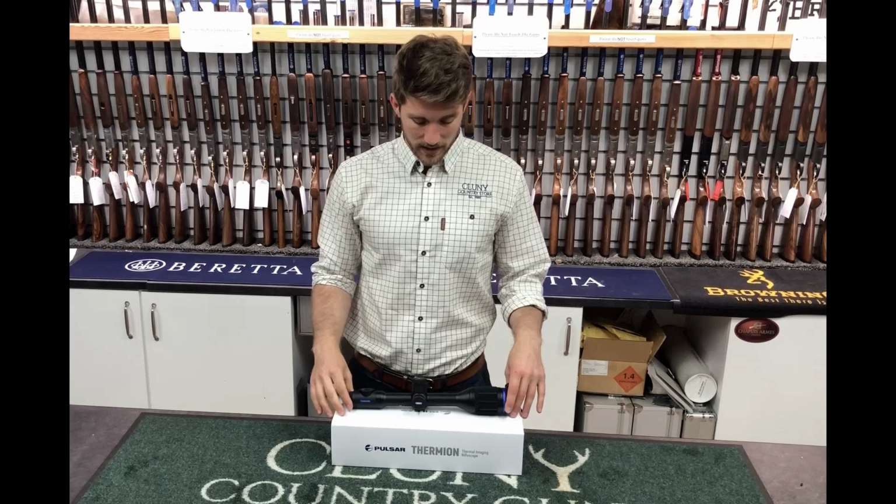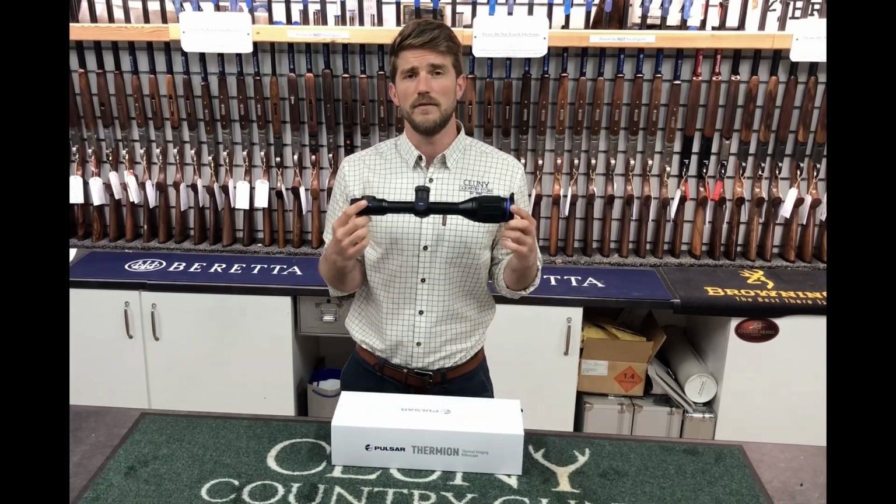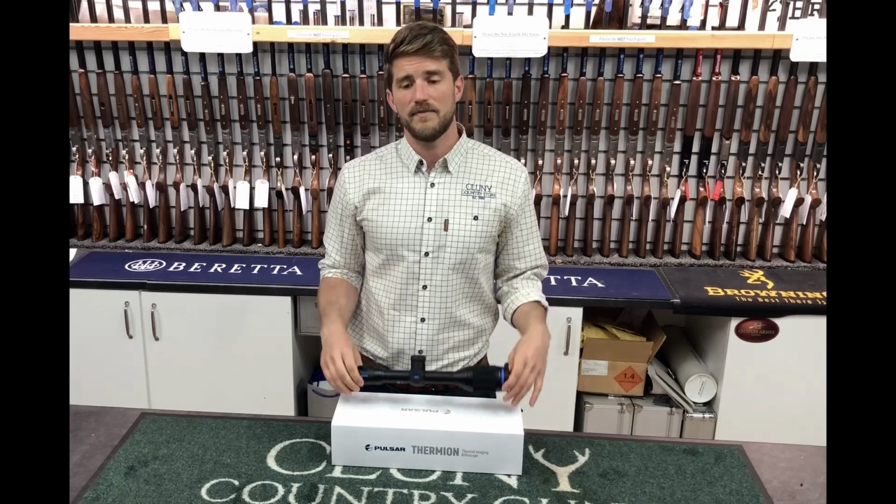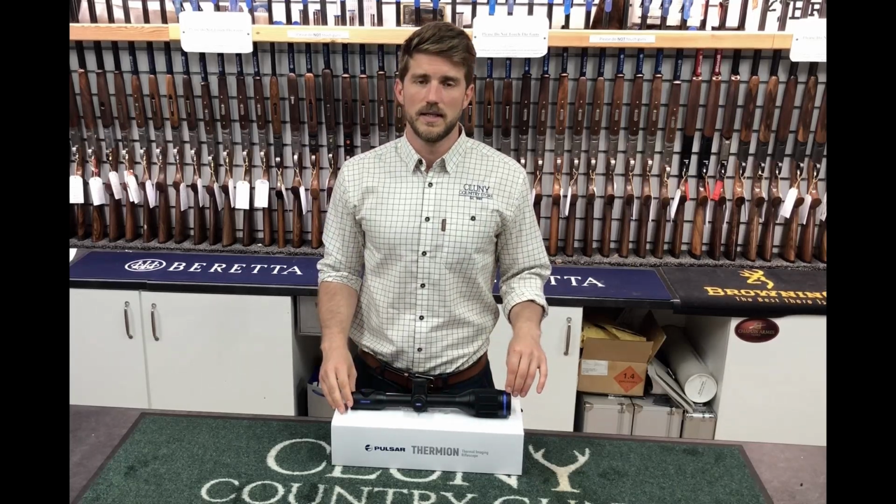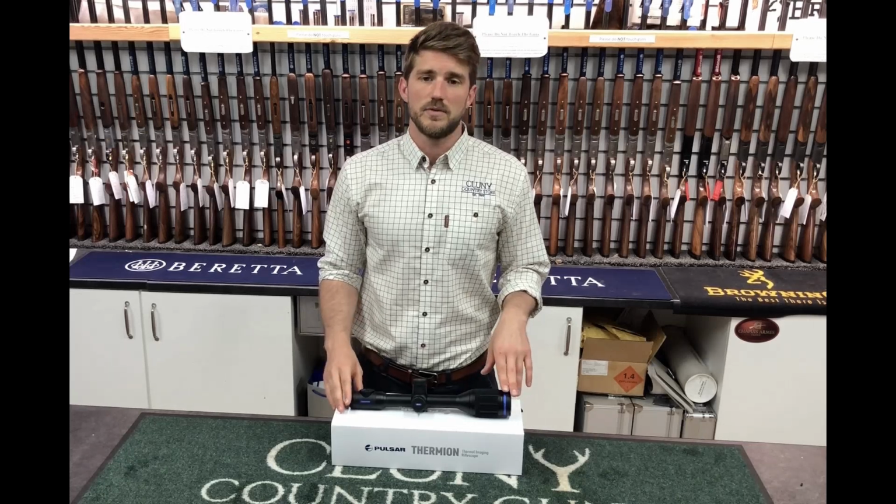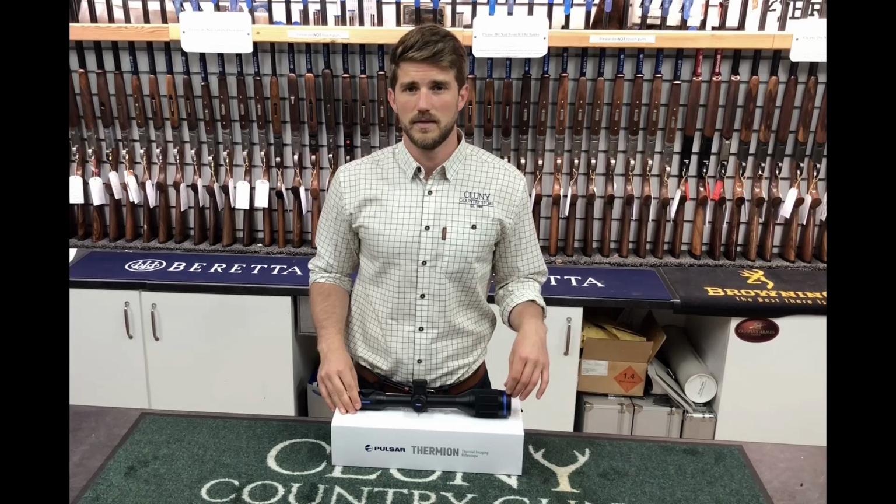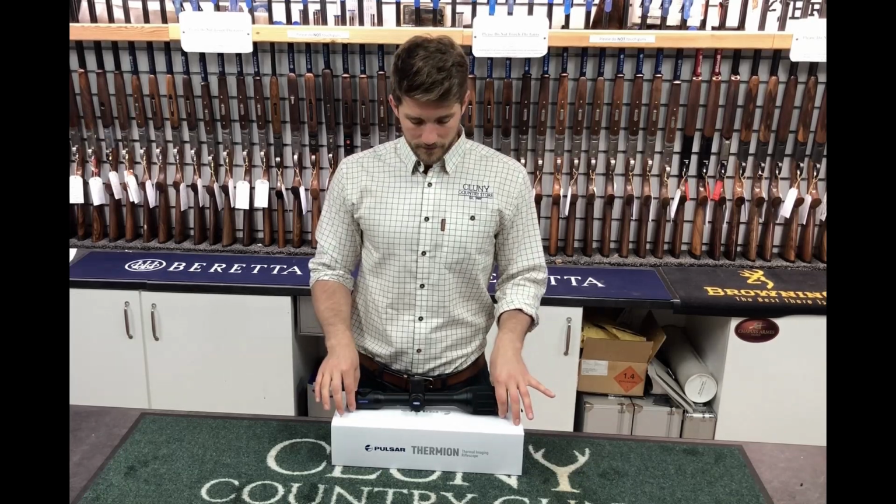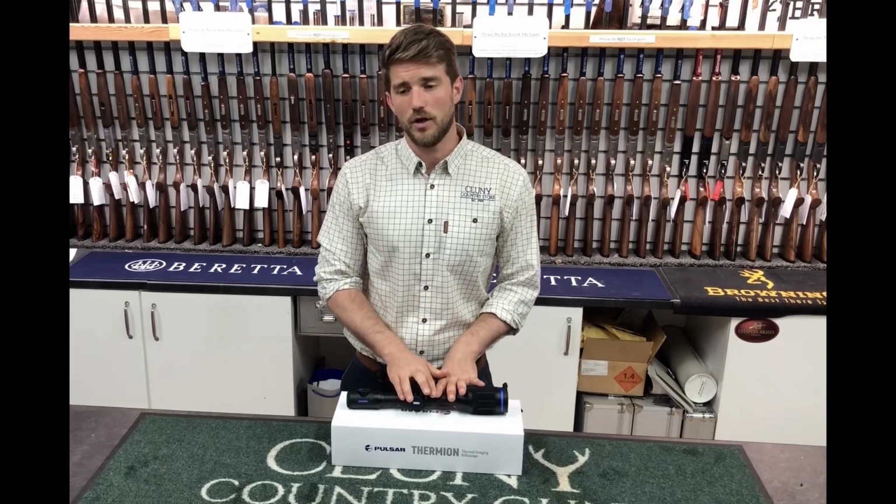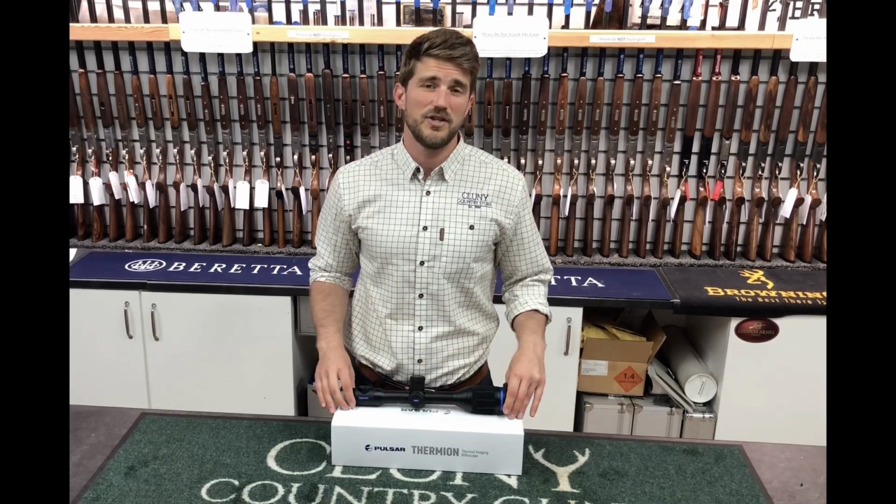The retail prices, the XQ50 retails at $2,949. The XM50 with the biggest detection range retails at $3,479. And then the XP50, as I was just talking about, quite a bit more at $4,539, sitting at the top with its crown on. Other than that, internally, the displays in all of the Thermions are the same HD displays.